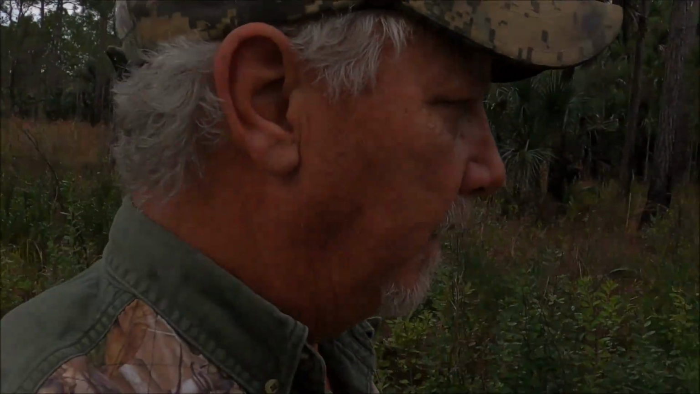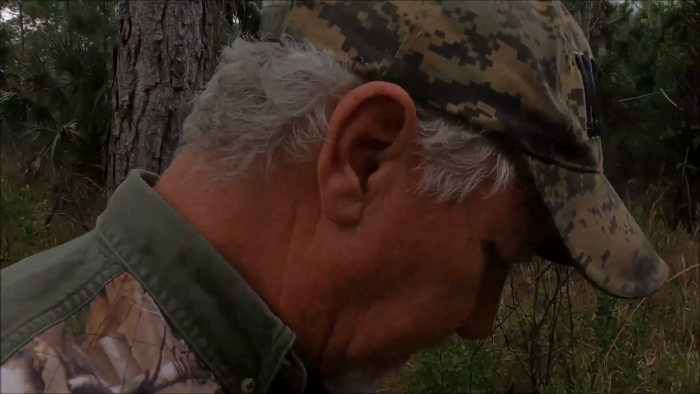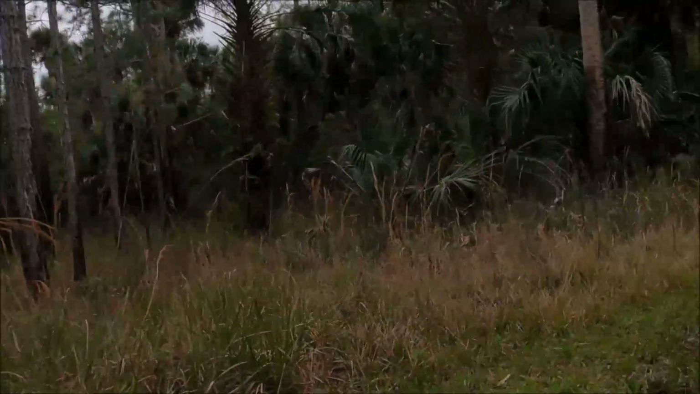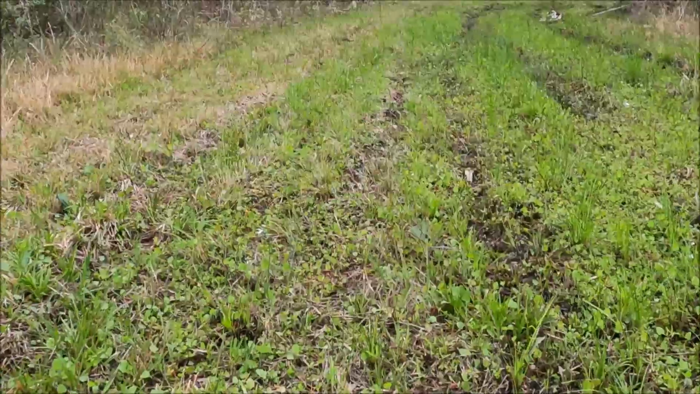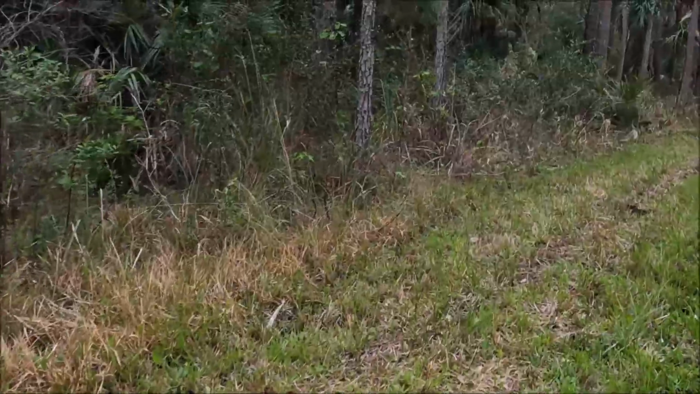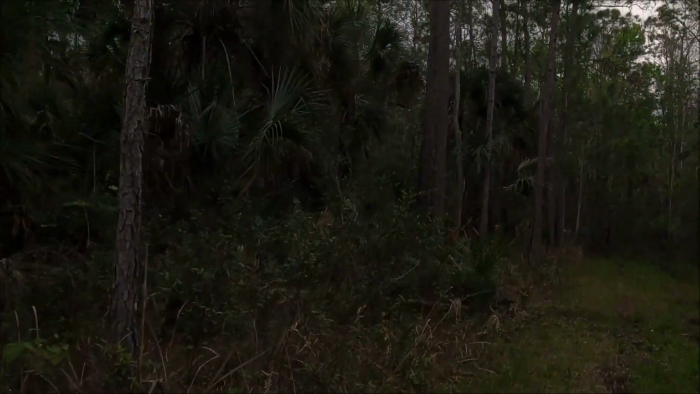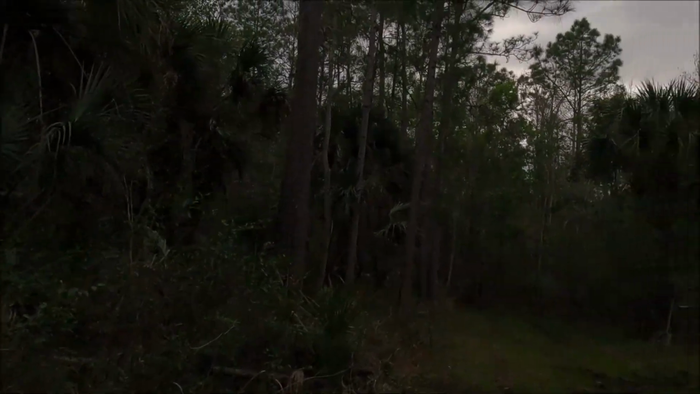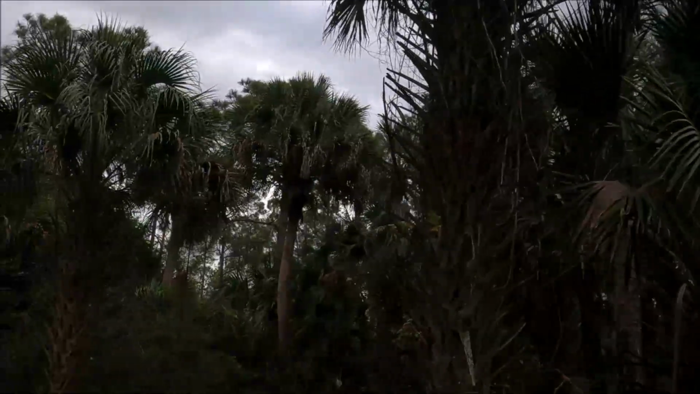So we followed one of the main trails down to the end, and I'm just going to look around for any sign of animals crossing here. See some deer tracks already down in the mud. It's pretty muddy back here, so we're just going to be checking for trails and where these animals might be naturally moving back and forth. It's all a big bayhead swamp down in there. Pine woods out here, so this is the perfect place to set a trail cam.